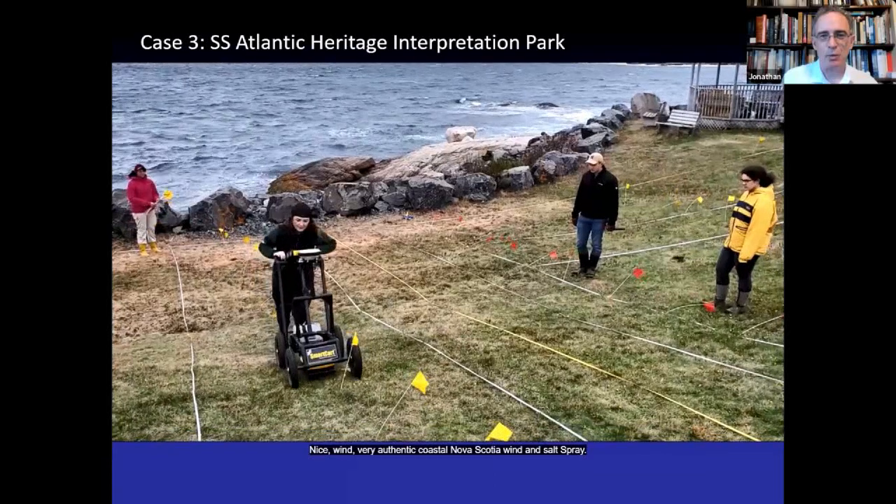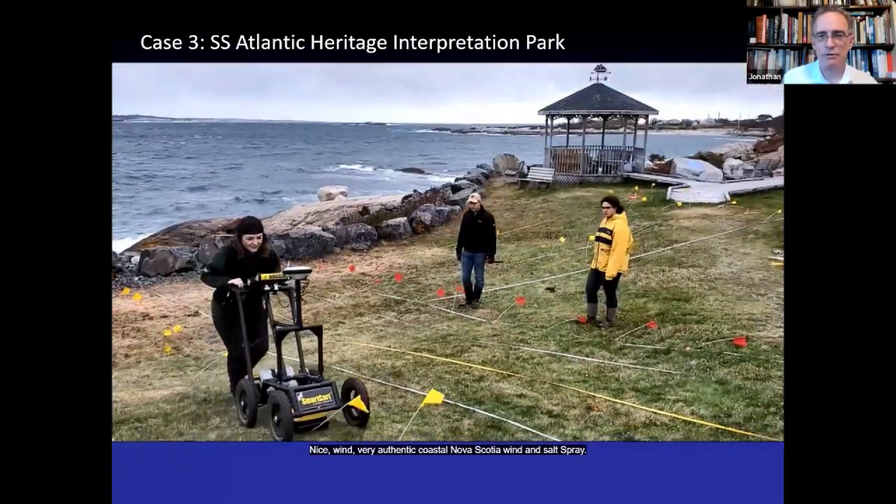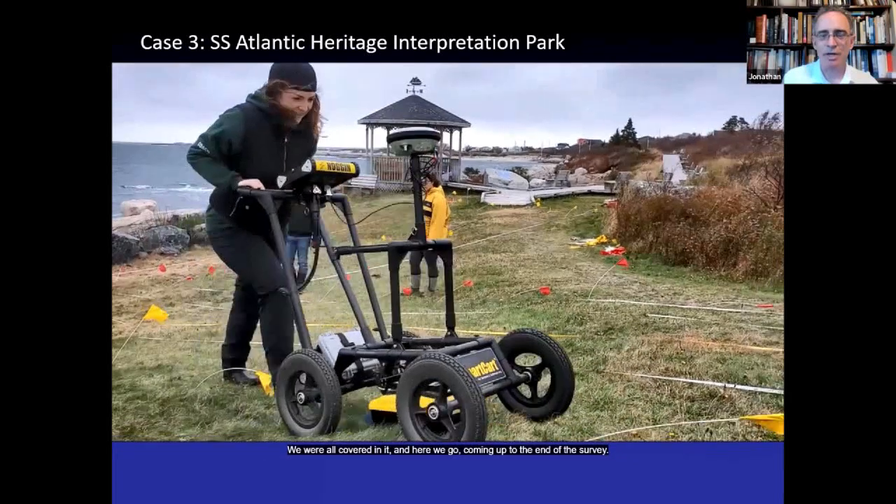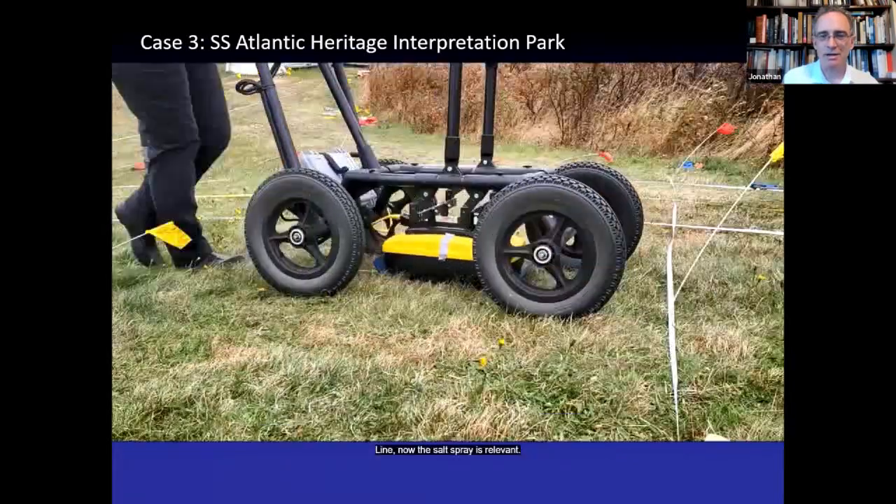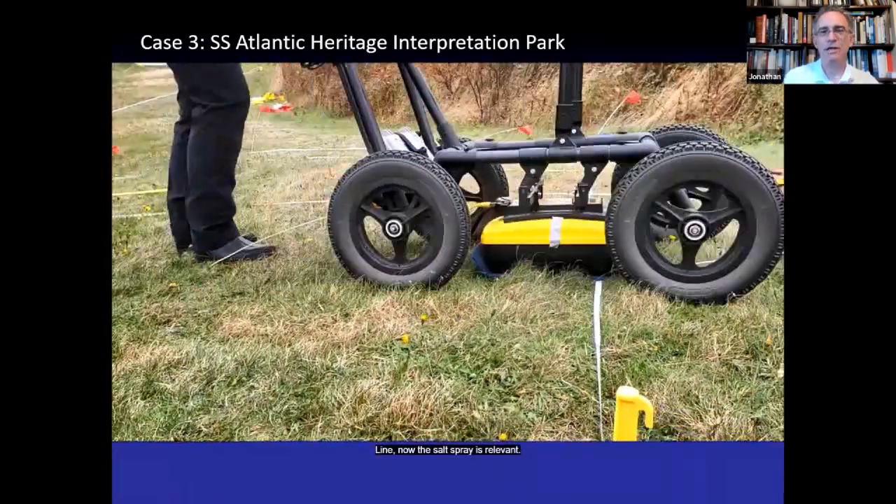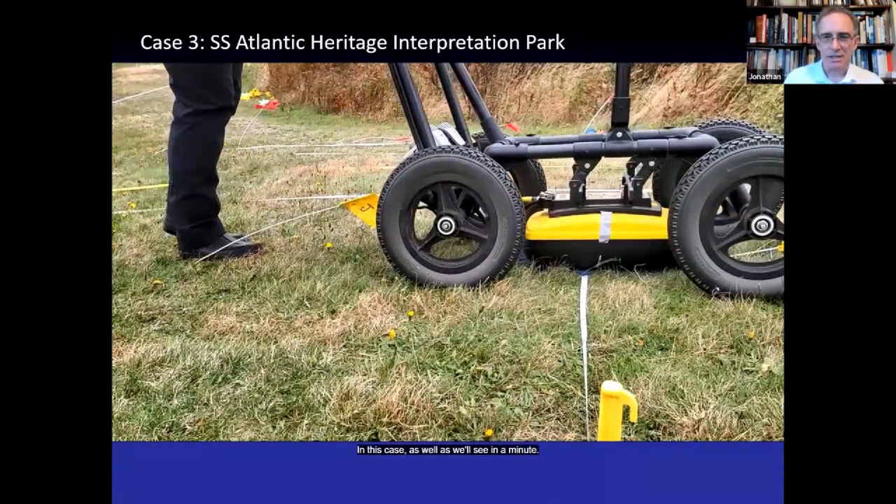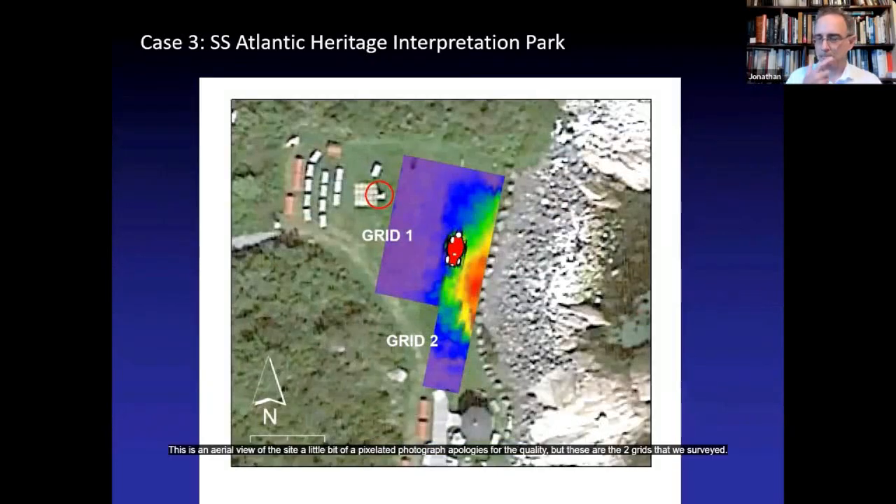Nice wind, very authentic coastal Nova Scotia wind, and salt spray. We were all covered in it. Here we go, coming up to the end of the survey line. Now, the salt spray is relevant in this case, as we'll see in a minute.